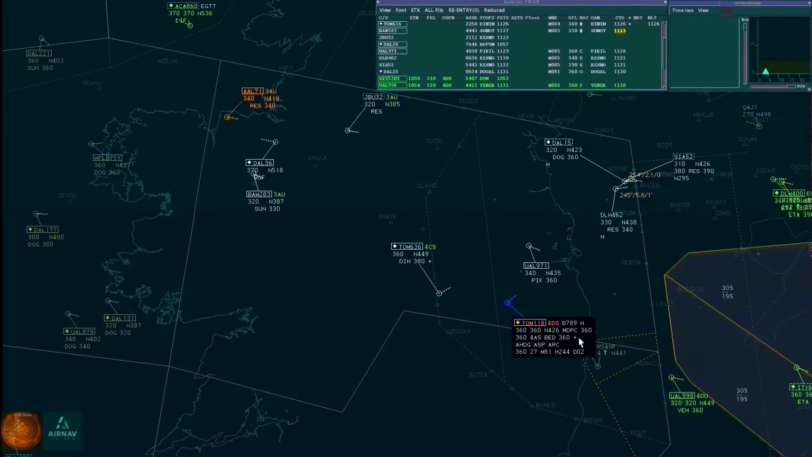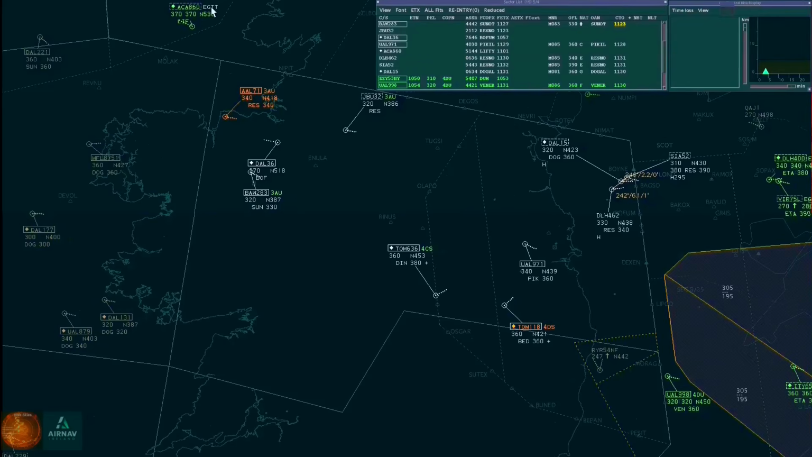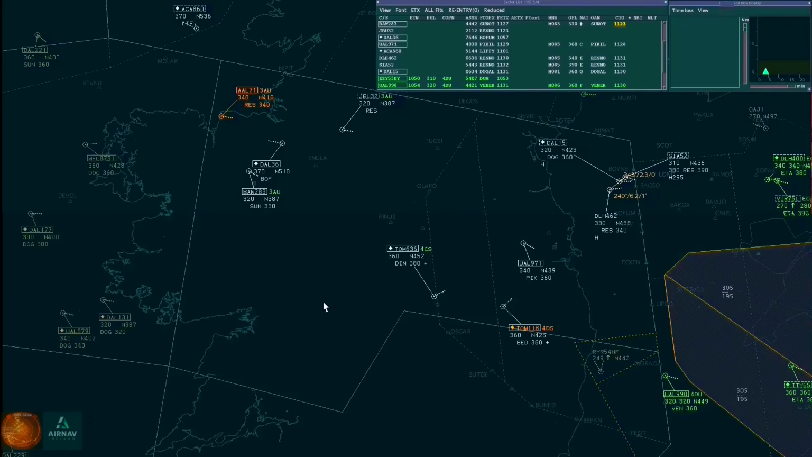Shannon, Air Canada 860, flight level 370. Air Canada 860, Shannon, good day, radar contact. Direct to Liffey, no ATC speed restriction. Direct to Liffey, no speed restriction for Air Canada 860.